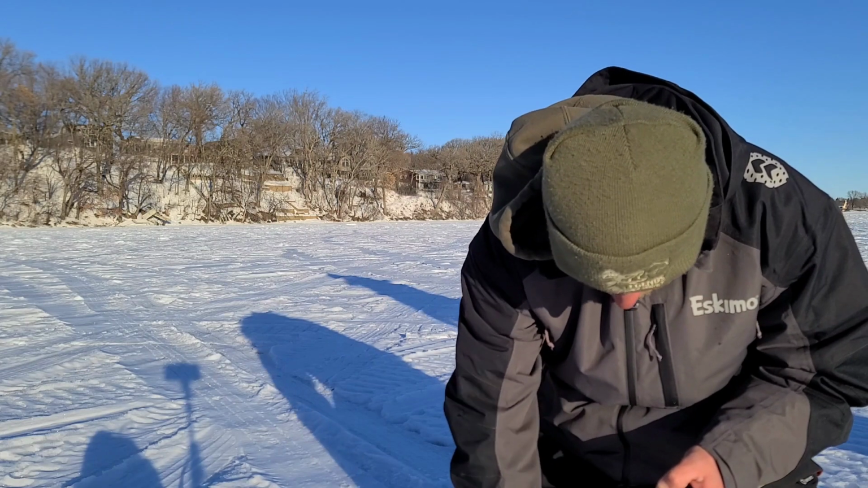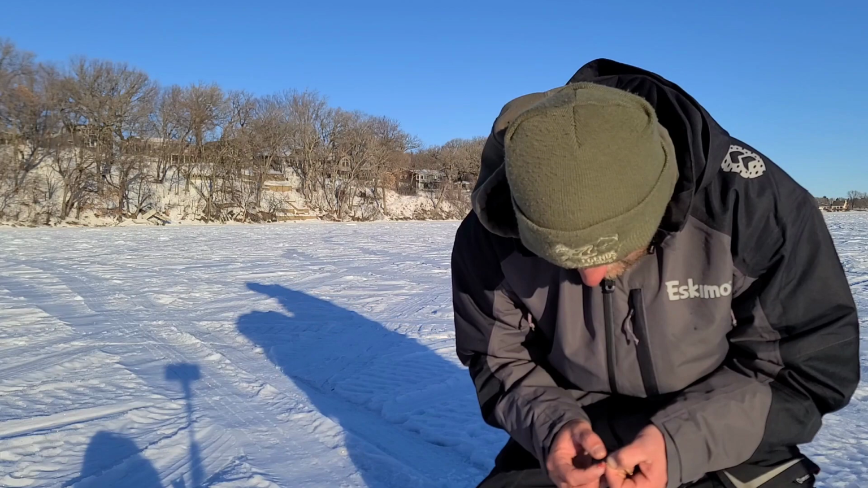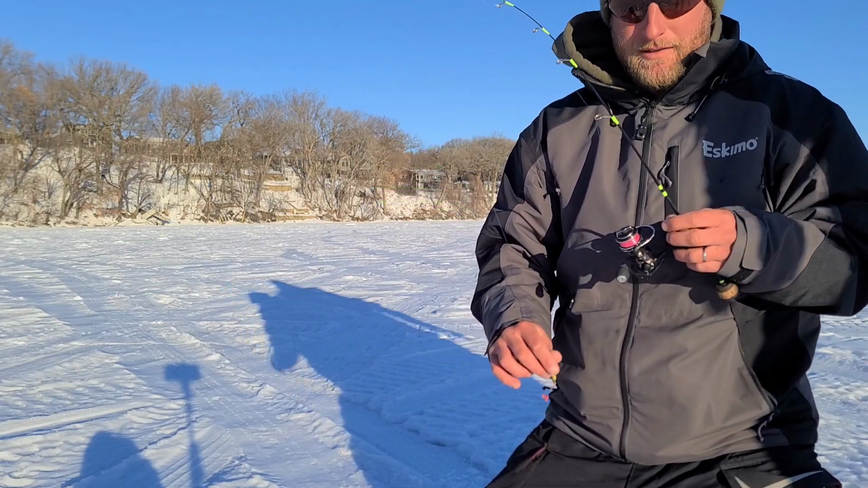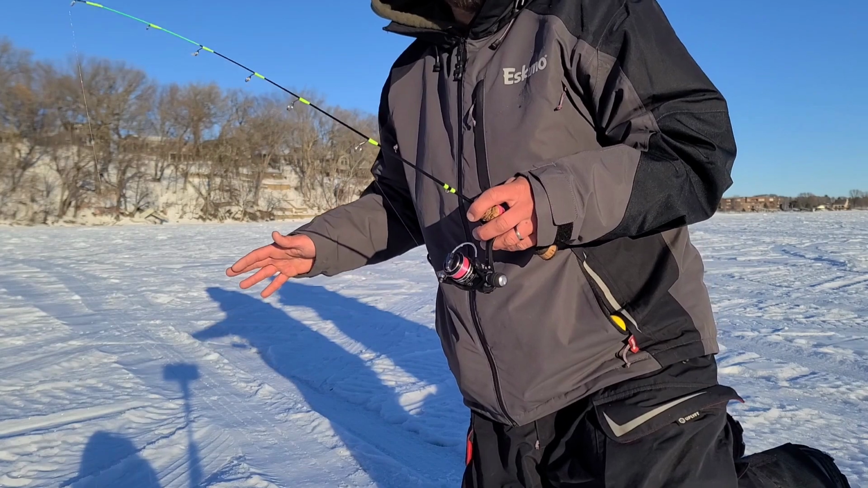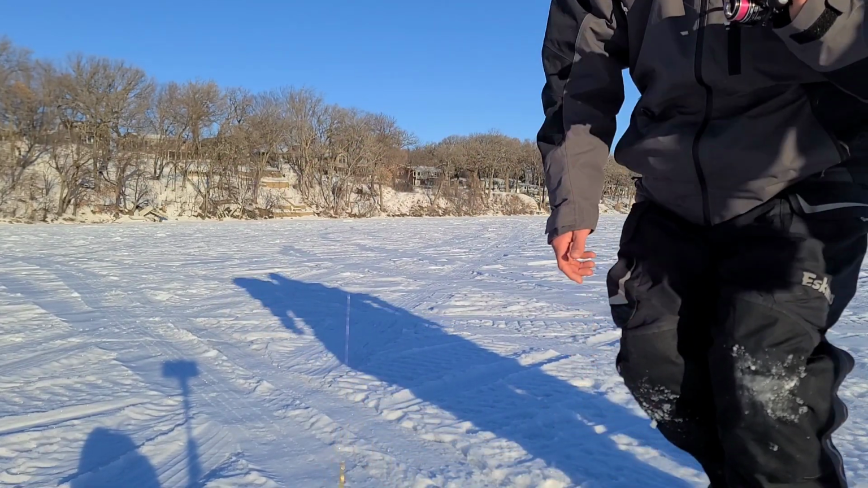We get rebaited, even though I made a mess and spilled them all over. Now we're gonna go hole hop because we're kind of honed into where these fish were, and now we're gonna start moving around until I get back on top of them again. You're gonna leave your fish behind so you can mark where you caught them also, so you have an idea where they were, and just keep working them.